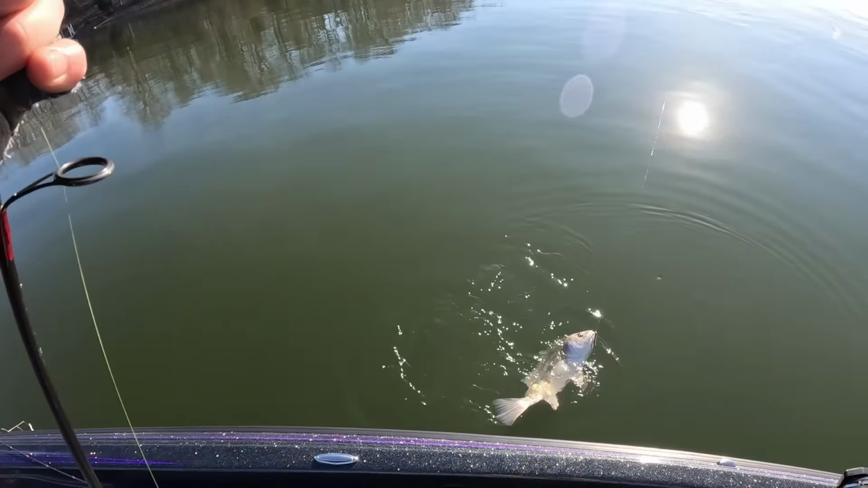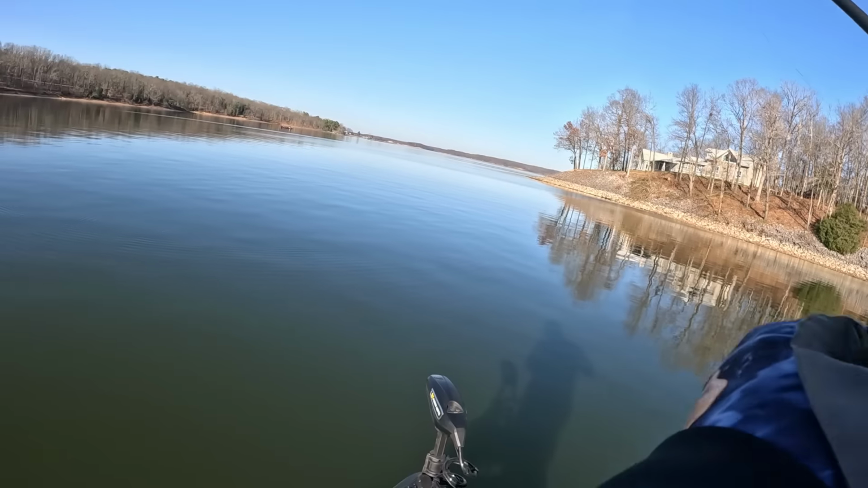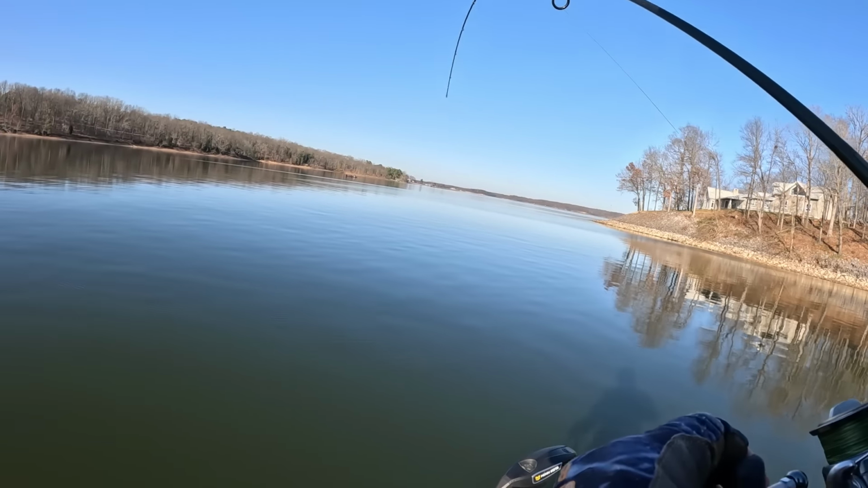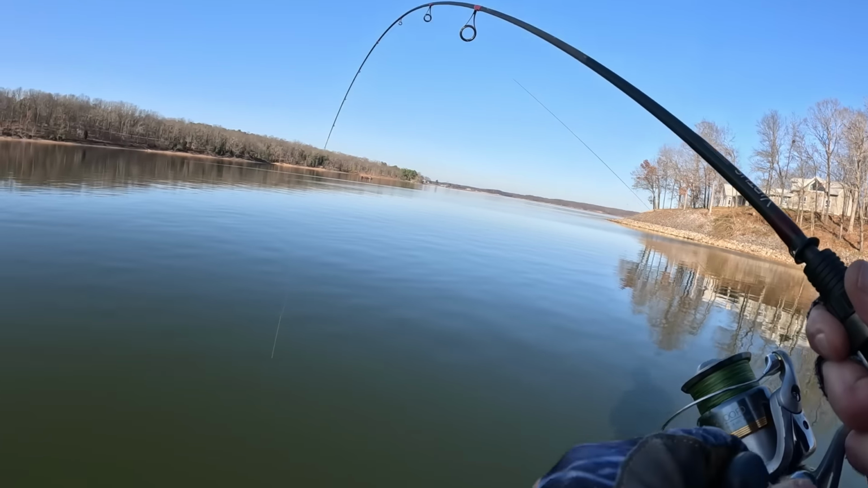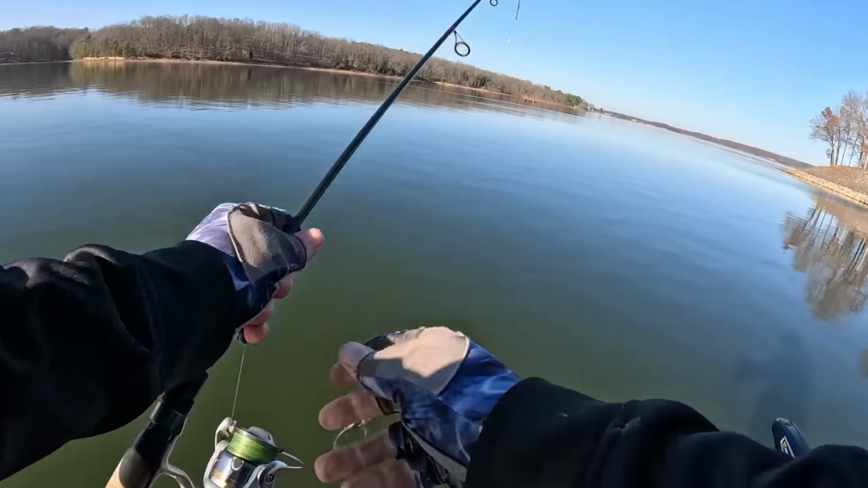Pretty good size drum too. Might be a bass. Nope, the drum. Yep. Stupid drum.